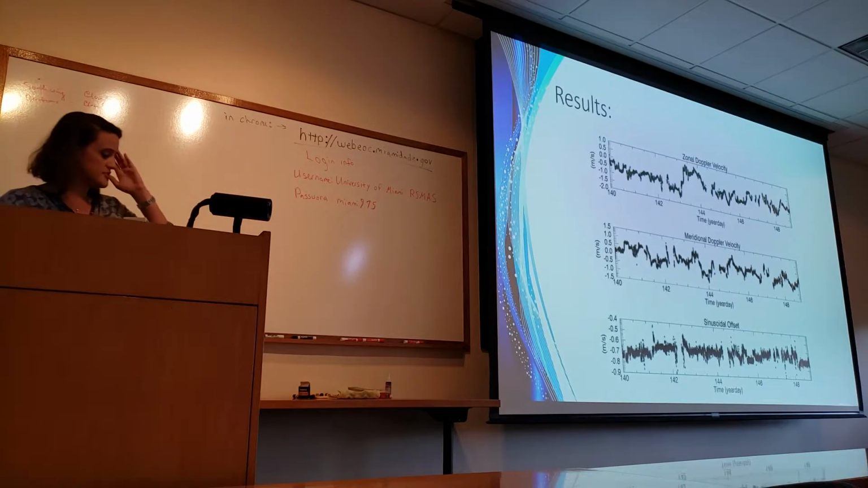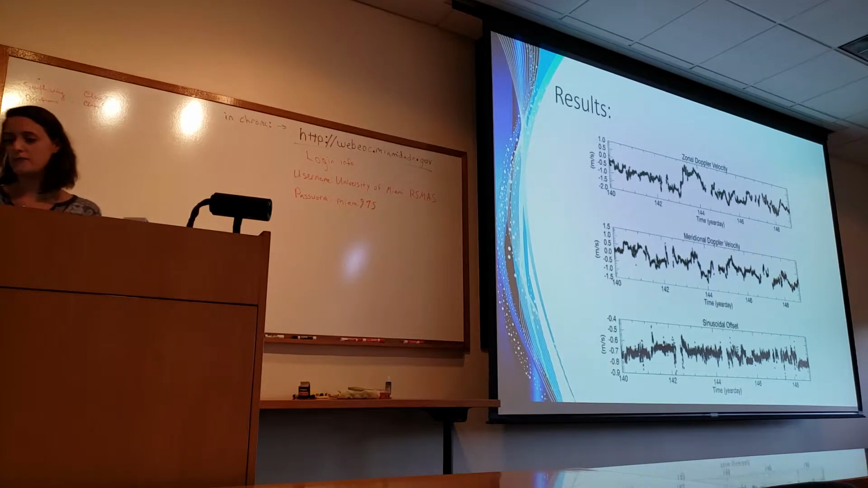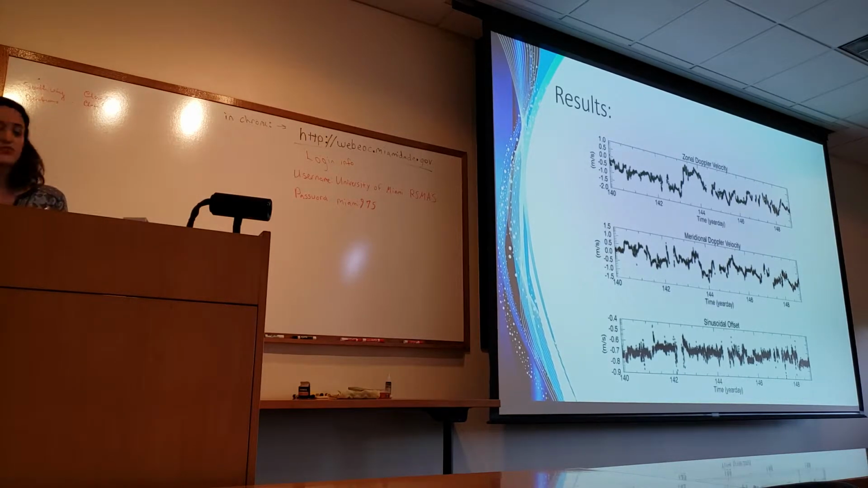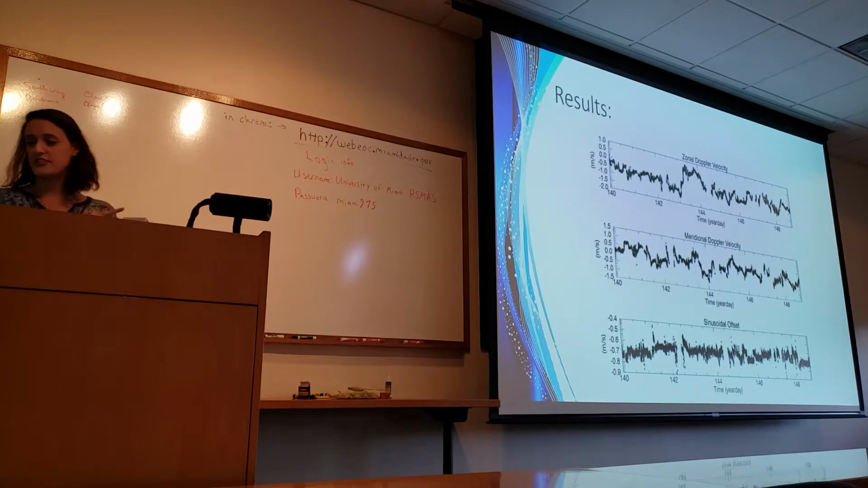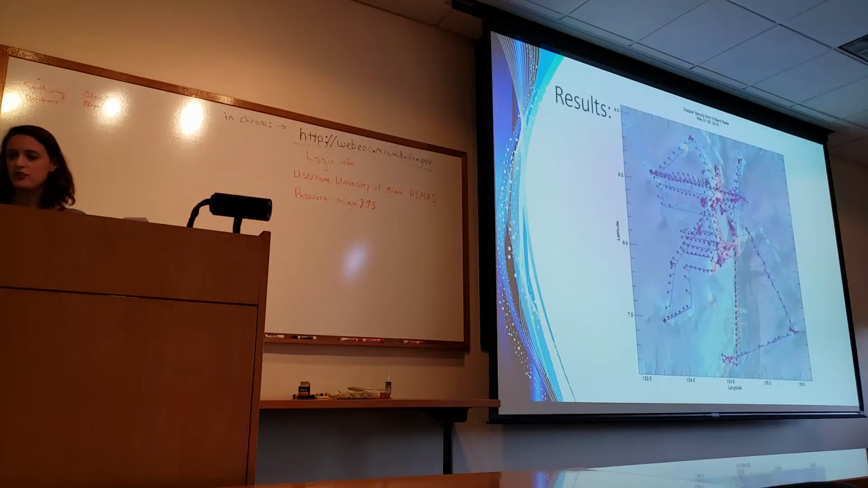So we did this, and this is for pullout, and we have these time series of zonal Doppler velocity, meridional Doppler velocity, and sinusoidal offset. And we also have a ship track that is paired with this data, so this is also geospatial data as well.